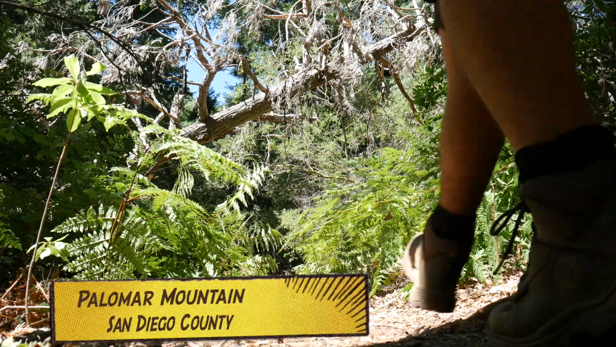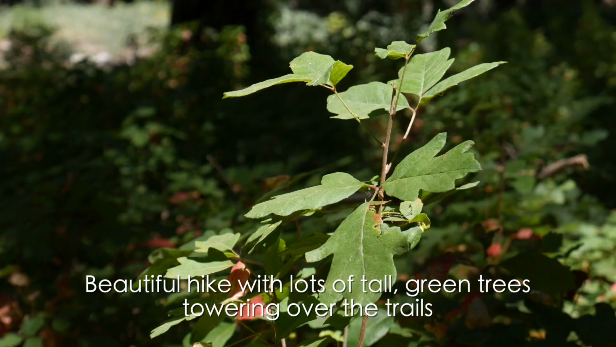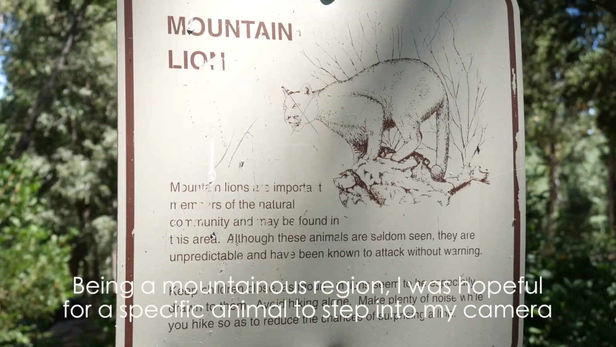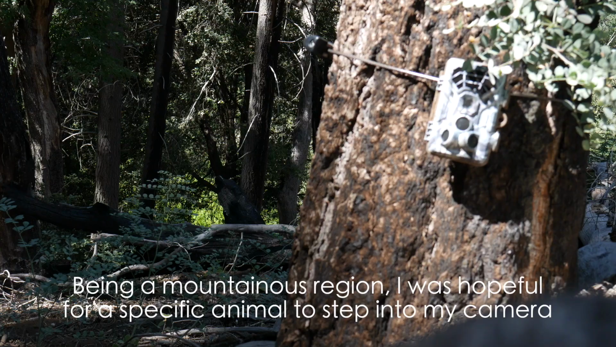I went out to Palomar Mountain in San Diego County. Beautiful hike with lots of tall green trees towering over the trails. Being a mountainous region, I was hopeful for a specific animal to step into my camera, but instead, here's what I got.